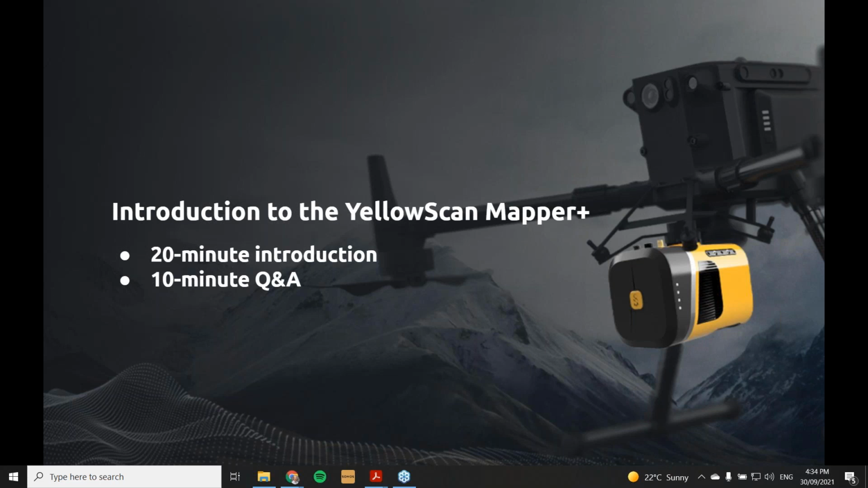Here's one for the YellowScan team. Oh, sorry, yeah, please jump in. Yeah, it's just that the camera is completely integrated inside the box, and it's completely synchronized with the IMU. So whichever shot is triggered by the camera is recorded by the IMU, and you can extract exterior orientation parameters, which is position and orientation of the camera recorded by the IMU. So you have this high-grade IMU that continuously records the flow of position and orientation, and you apply this high-grade information to the camera.